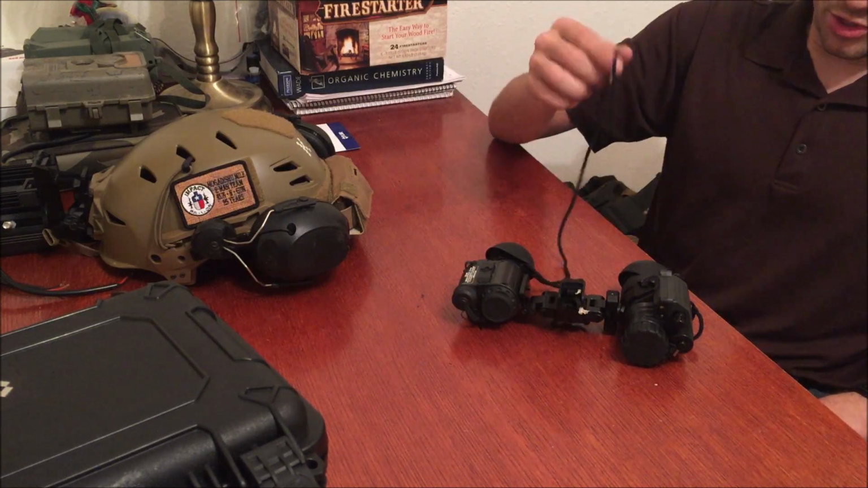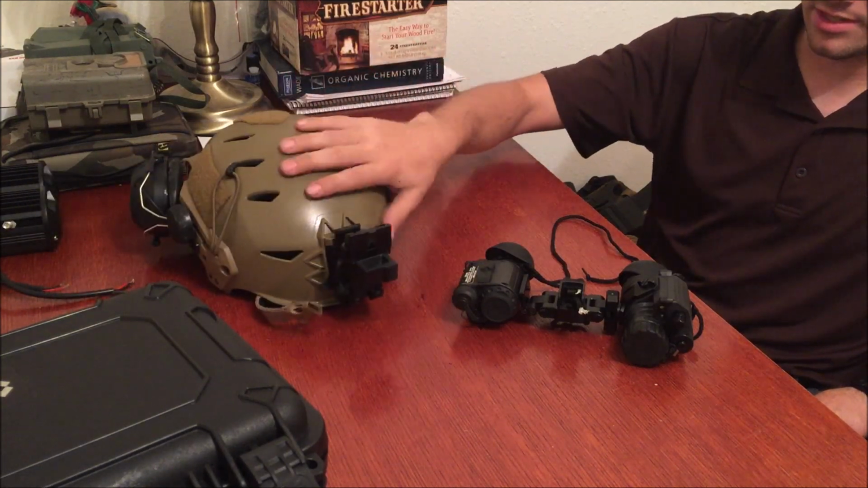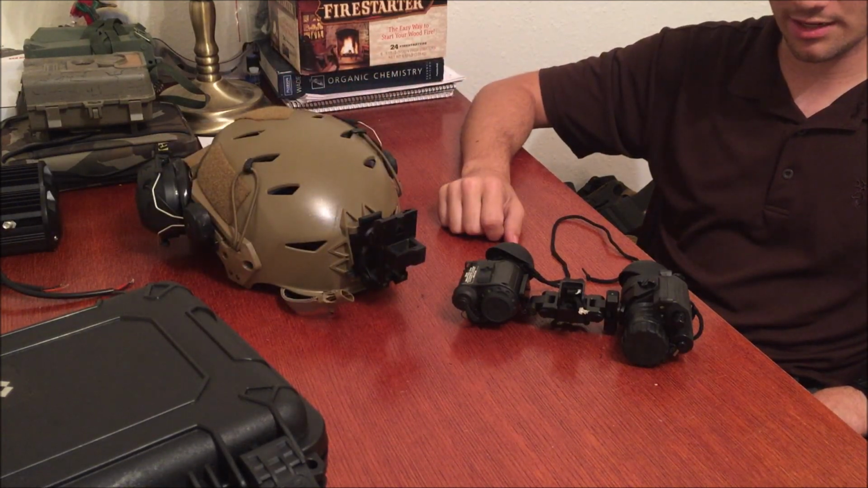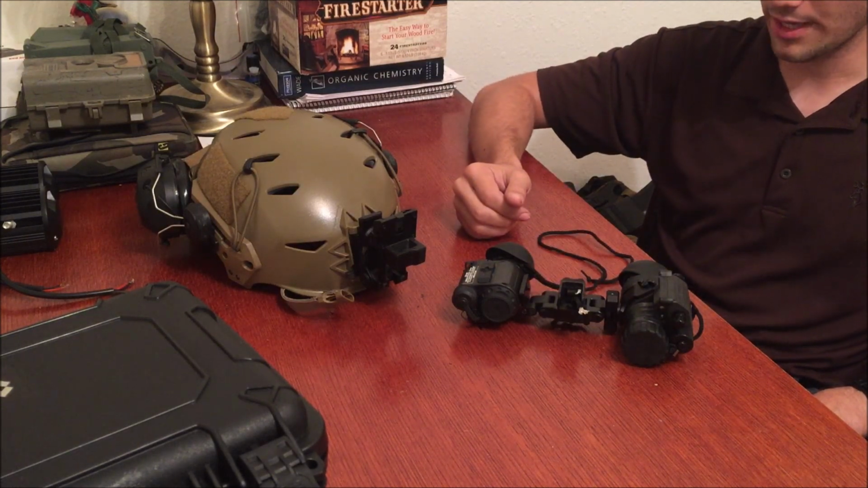Quick answer about all the string I have over here. The mount that came from Wilcox that I have is not very good. It's super loose, super wobbly, and I don't really trust it, so I tie everything to the helmet because I'm very nervous about dropping it.